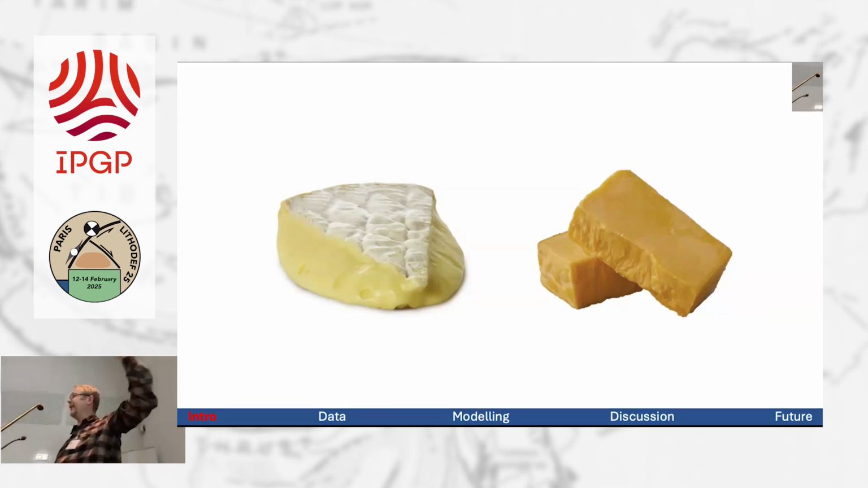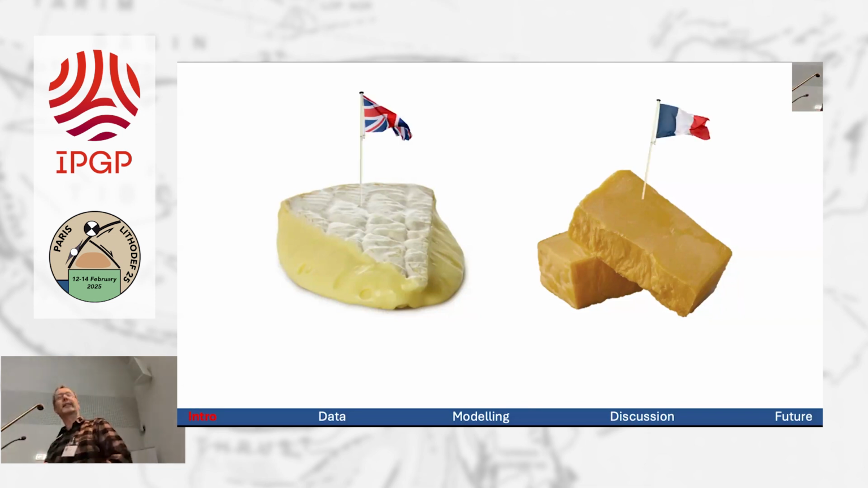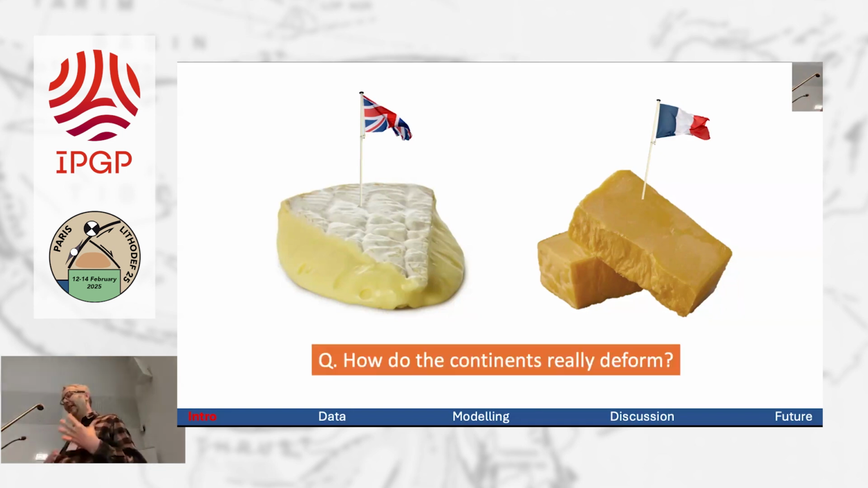I think a lot of the debate back in those days was, do the continents behave like this lovely, mature French cheese, which bizarrely was what the Brits thought, or more like this English cheddar? It did get somewhat heated in those days, but what this talk is really about is, how do the continents really deform? And I'm a data guy. I want to see how the ground actually moves.